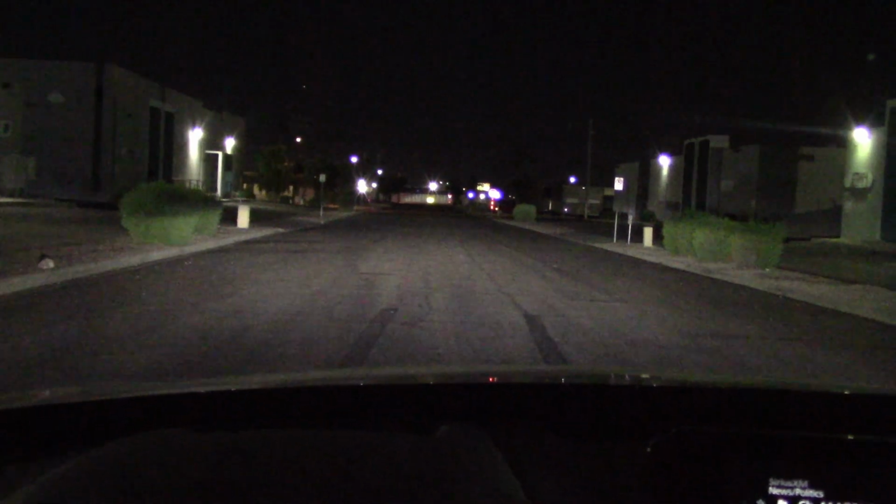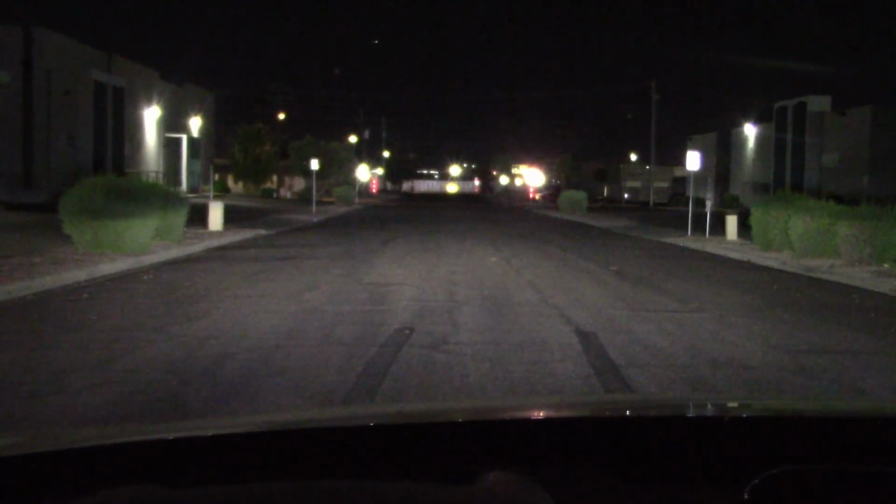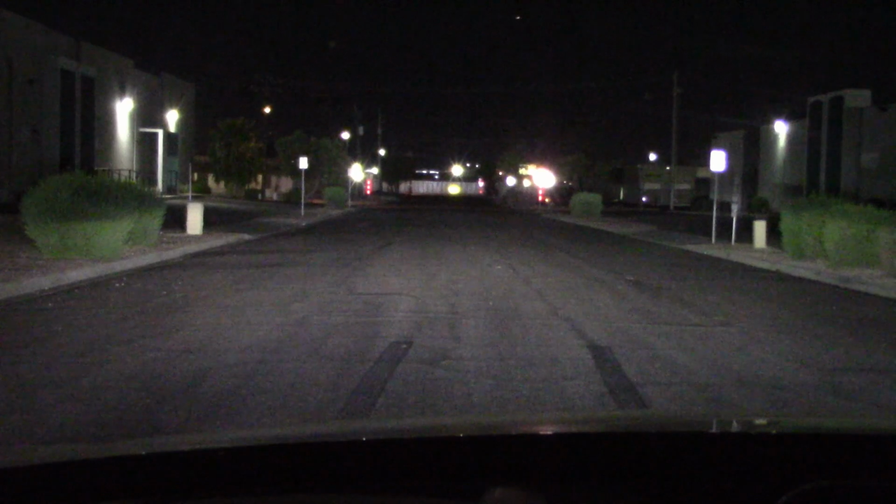Now getting back to the headlights. Very bright, good height over the bushes, that's a good sign. Pretty good for a single bulb. We'll go to high beam. Not a wide spread, but definitely strong in the middle. And on the dingy street on regular beam, then high beam. These are pretty good headlights.